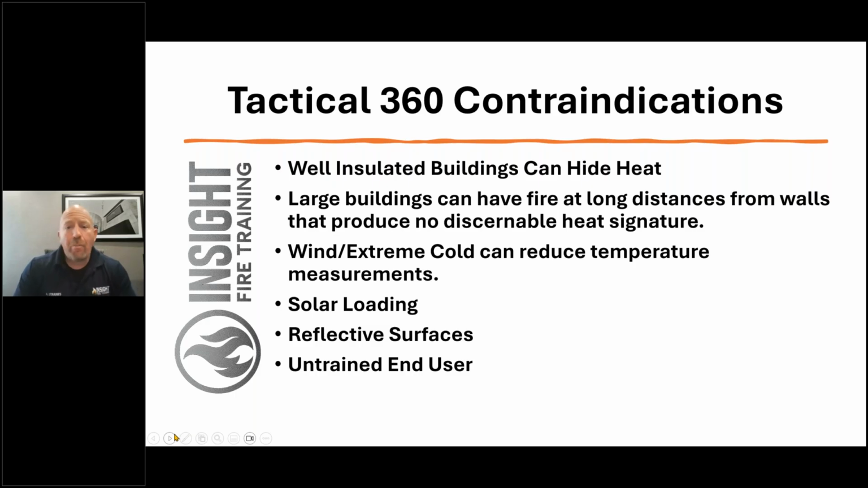Contraindications. You've got paramedic friends out there. God bless you. I'm not that smart. I was an EMT dummy in my whole career. Contraindications is something that causes us a problem.